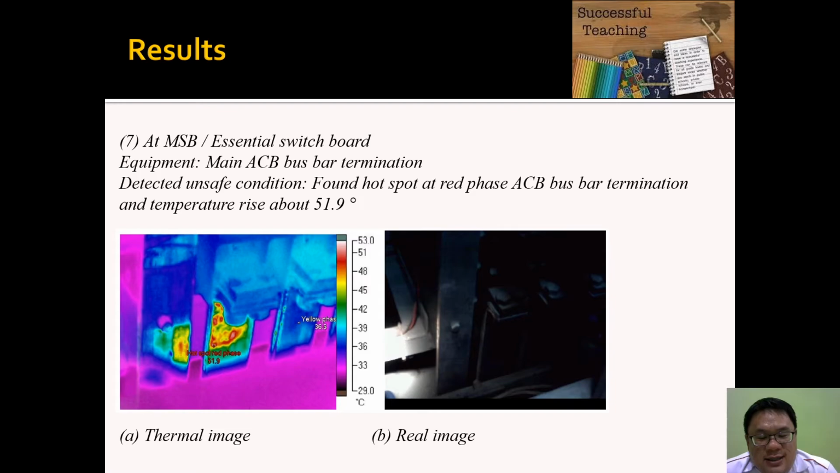So the MSB distribution board, equipment main SCB busbar termination, found that the SCB termination temperature rose above 51.9. Okay, so this one also needs tightening of the termination.